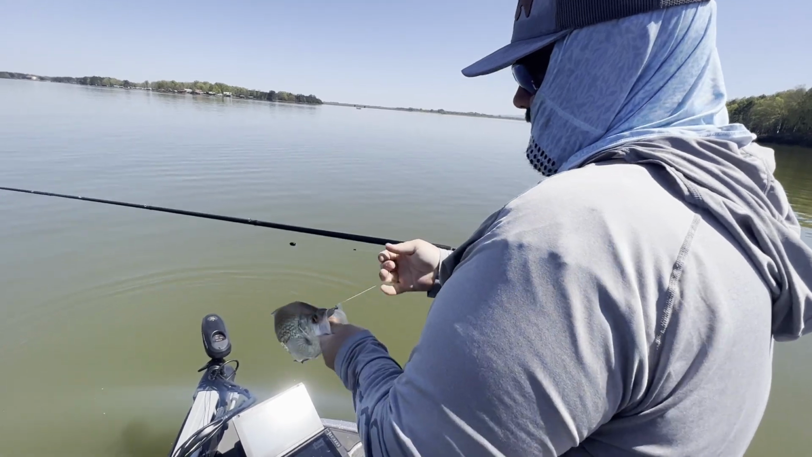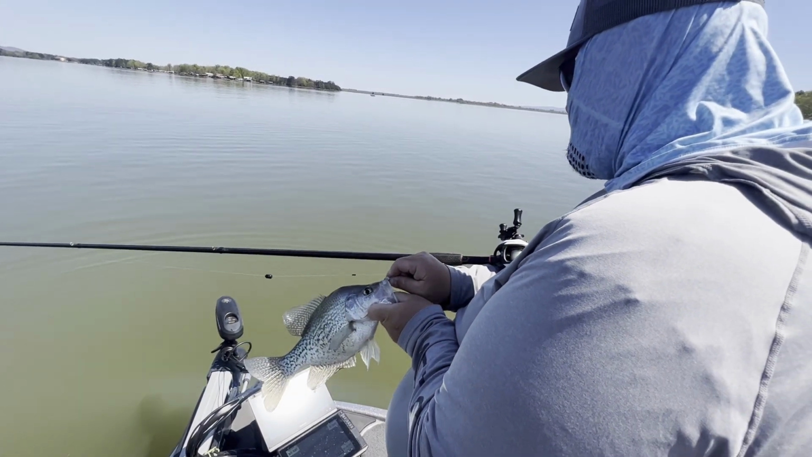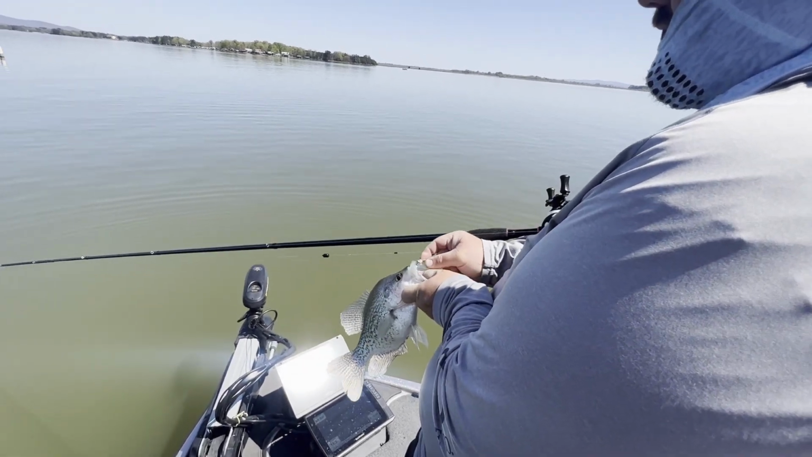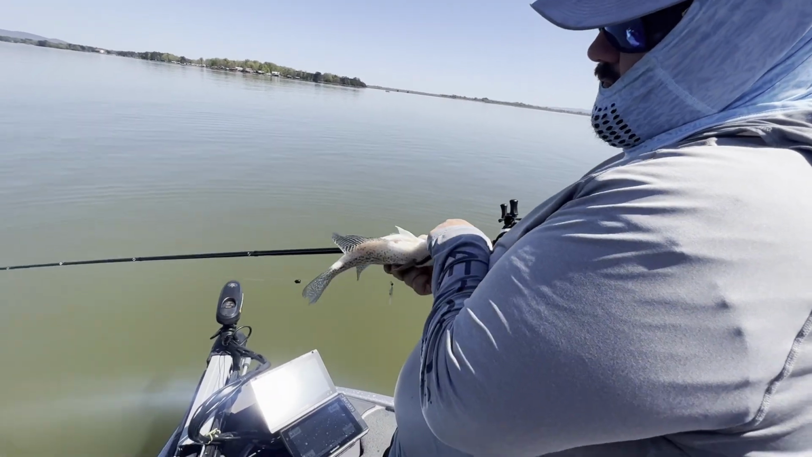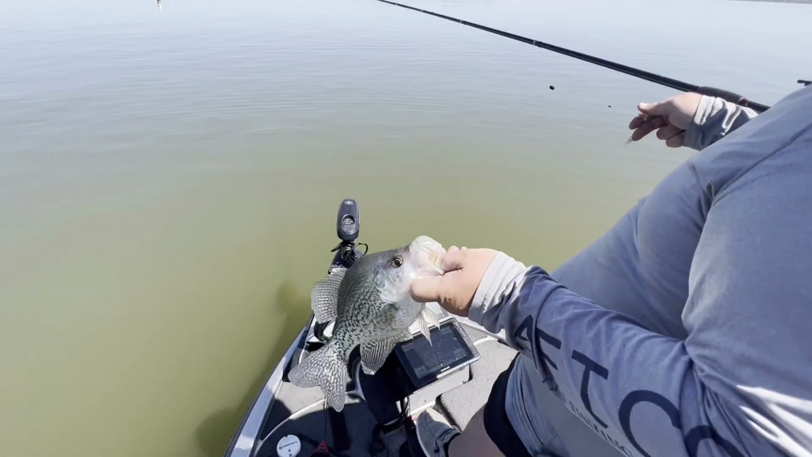Got about a pound and a 30, pound 25 female out here. 22 foot of water, standing timber. As before, you've seen that we had a school fish on a tree. This fish was out by itself, probably just trying to get away from the school. Still, she's full of eggs. Just not ready to spawn yet.